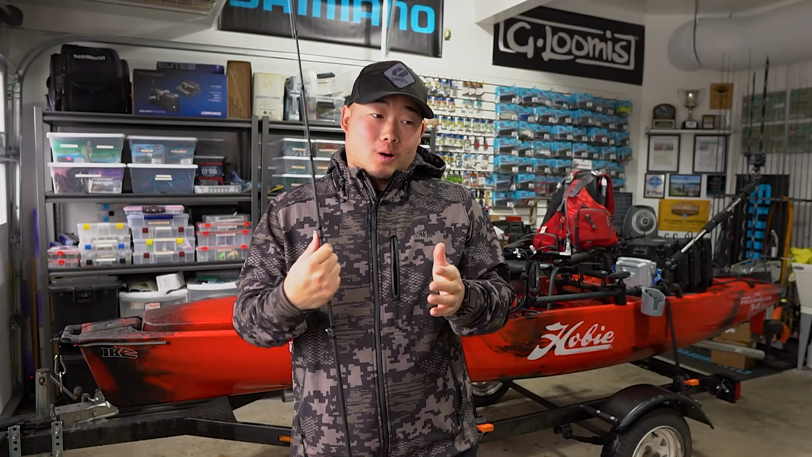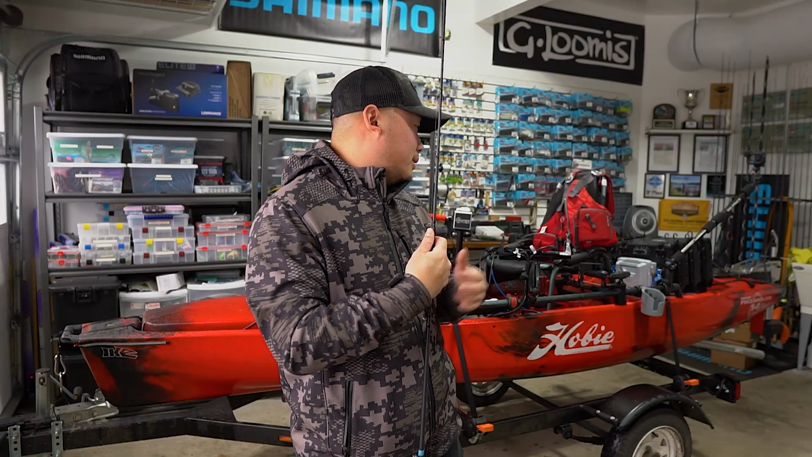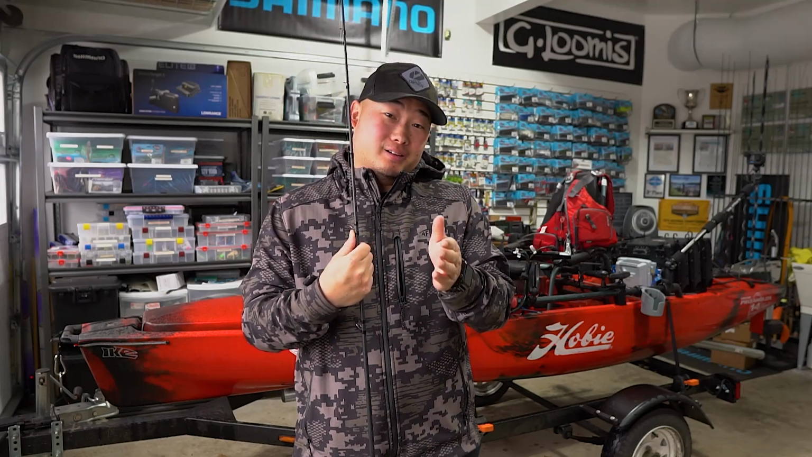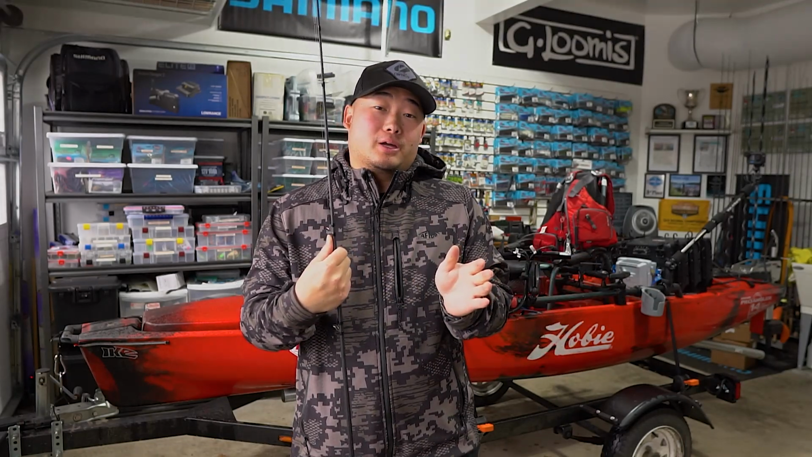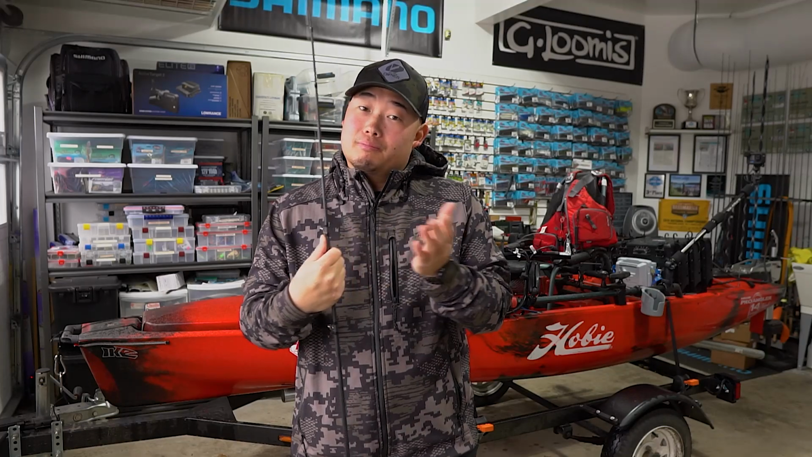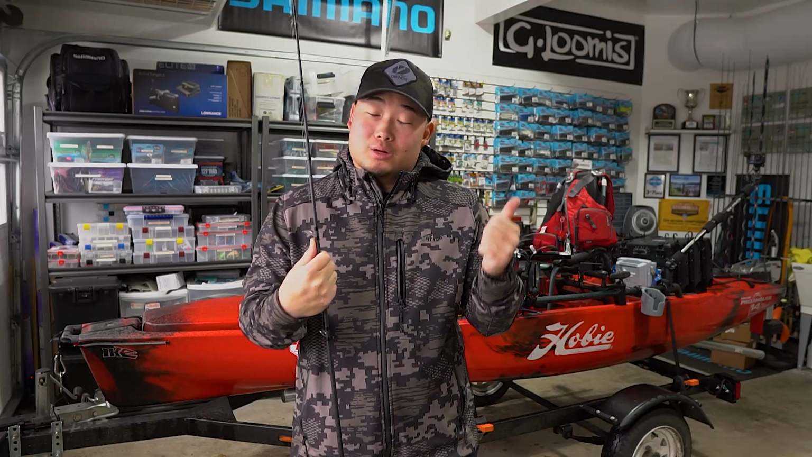There you go, back in the garage. Got the kayak all soaking wet back in here. Started dumping on the way back. But nonetheless, another round trip without any problems. So I'm happy about that. Can't complain about anything today. We did better than last time, which is always a plus.